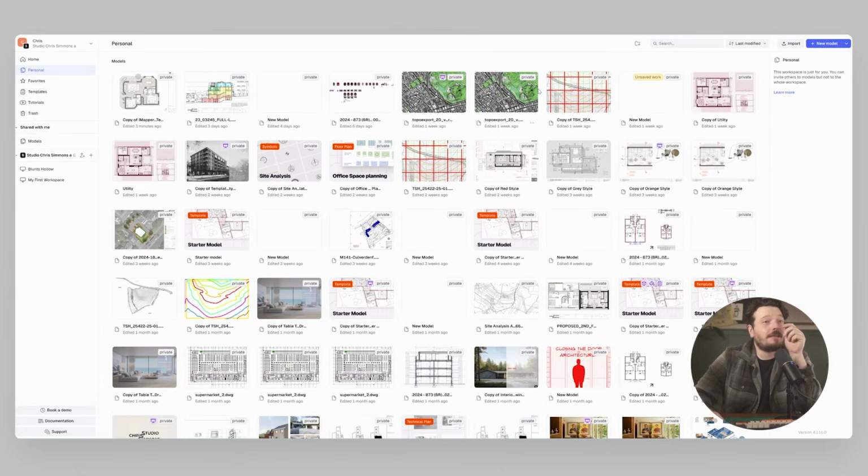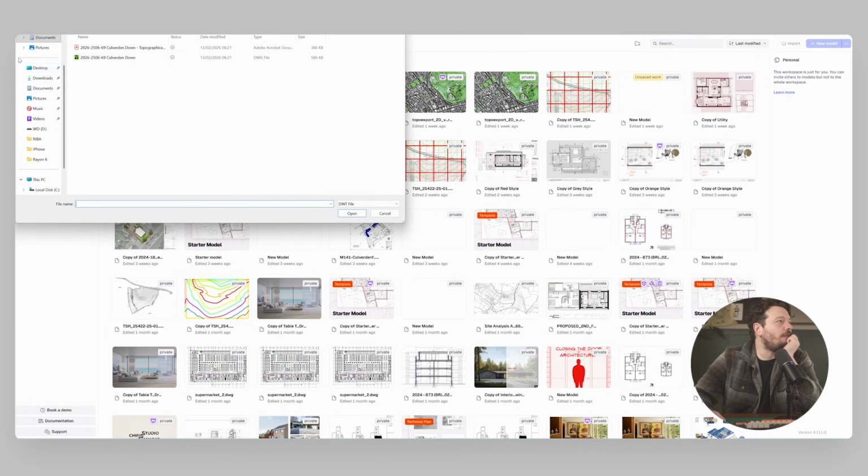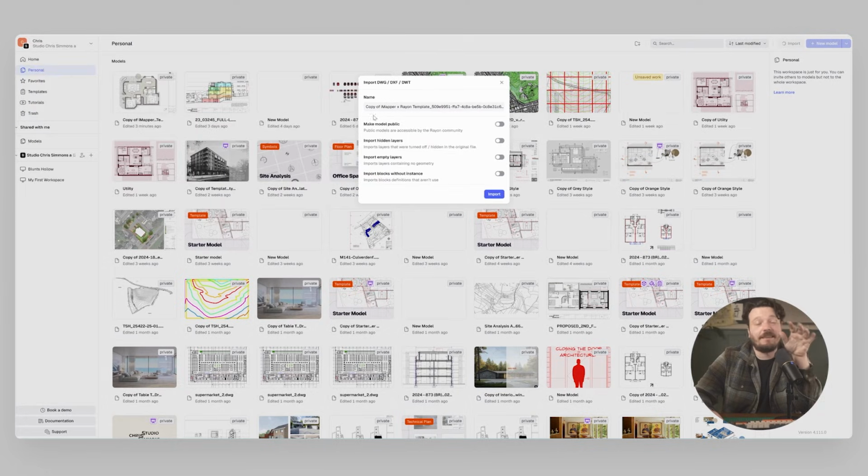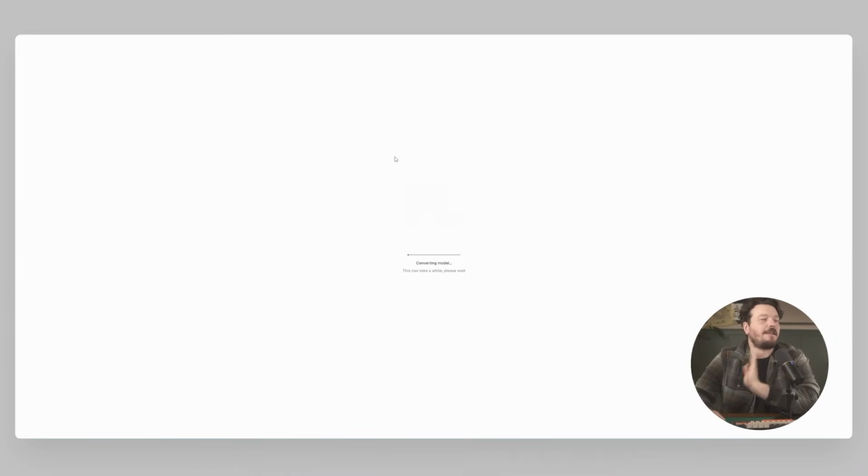First, I'll import the DXF file generated by iMapper. We'll go to import and I'll find it in my downloads, which is a DXF file. So you can see here there are a number of toggles that I can turn off and on. I don't want to choose any of those, so I'll go to import. This just takes a second to convert the model.